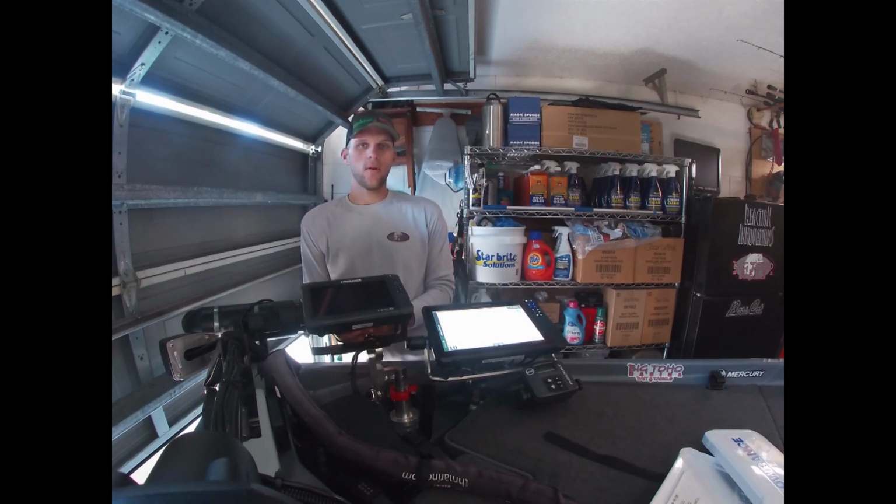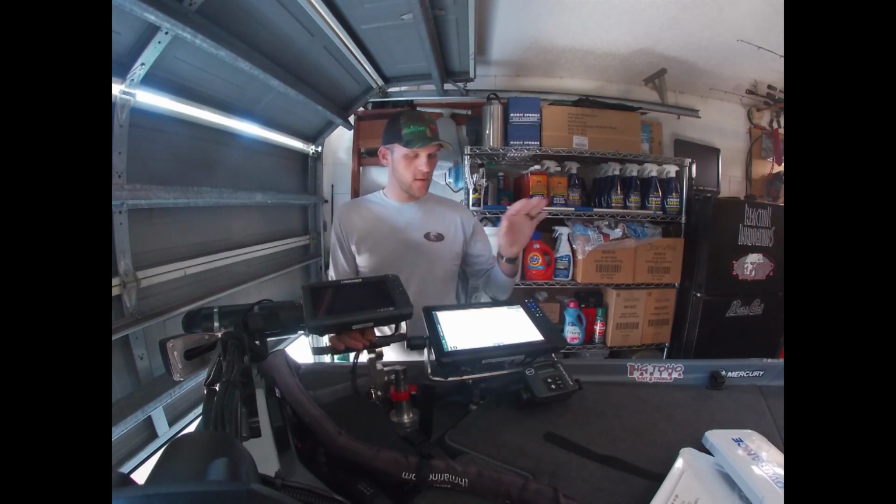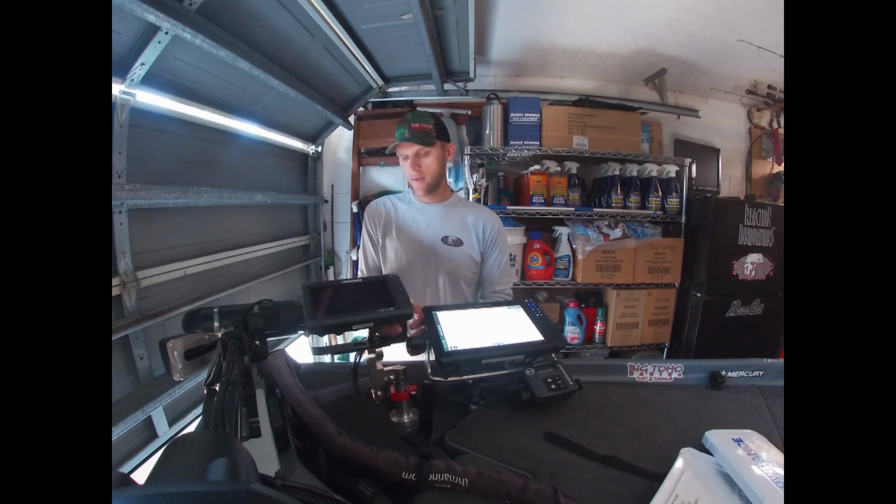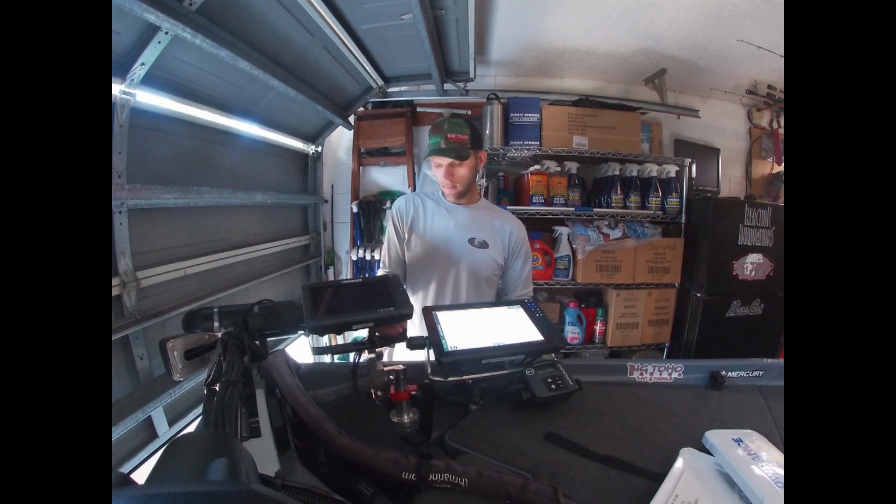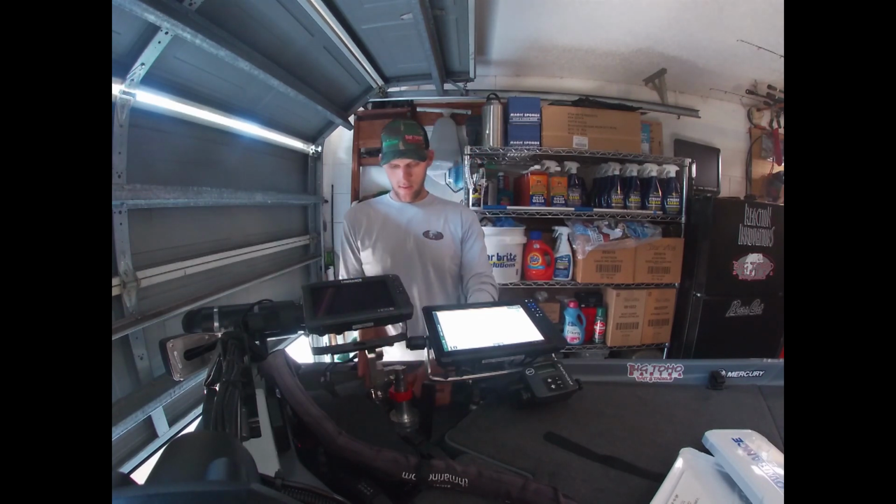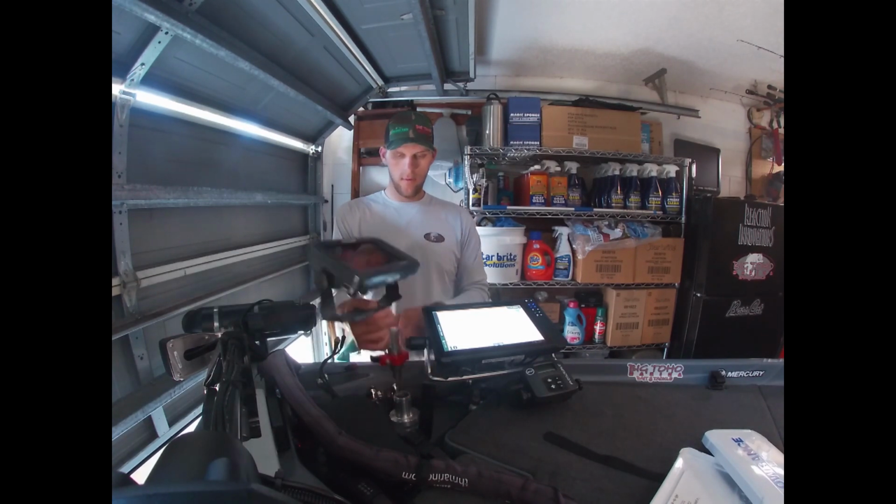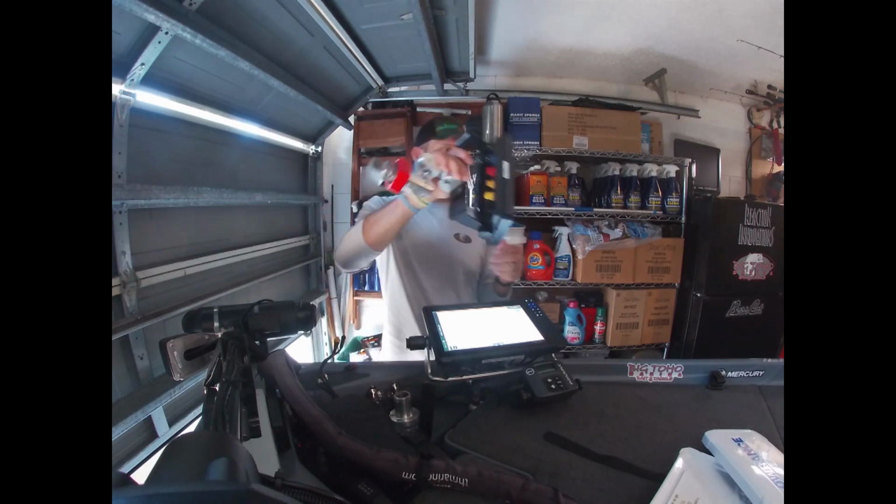All my units are linked together, so they all talk to each other. If I share a waypoint on the front, it'll go to the back, vice versa. If I share one on the back, it comes up front. So I'm going to take these cords off, turn this thing, pop it off. There you go, that unit's off the boat.